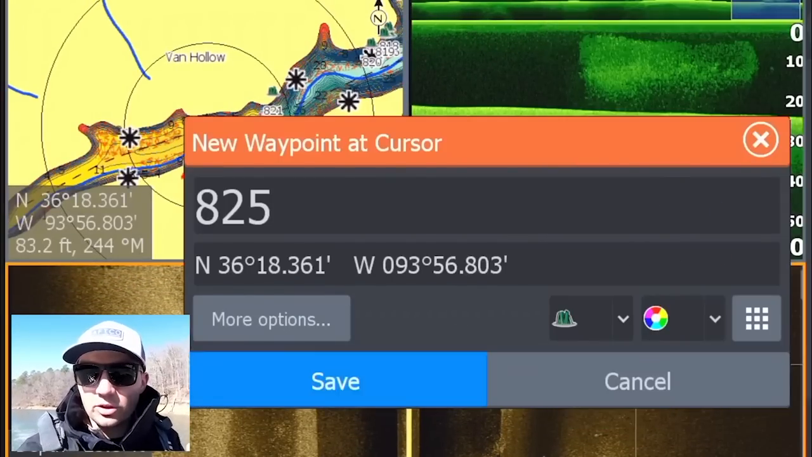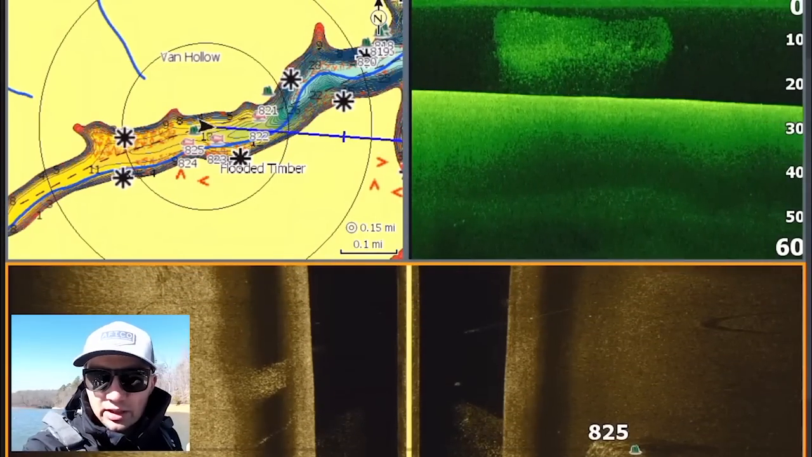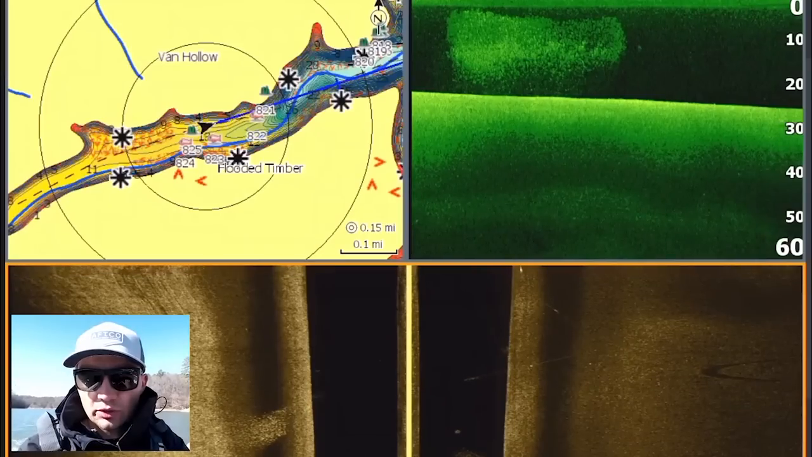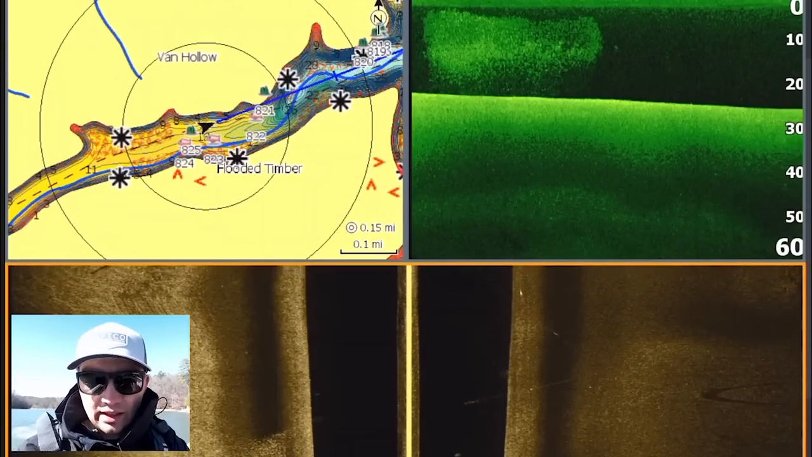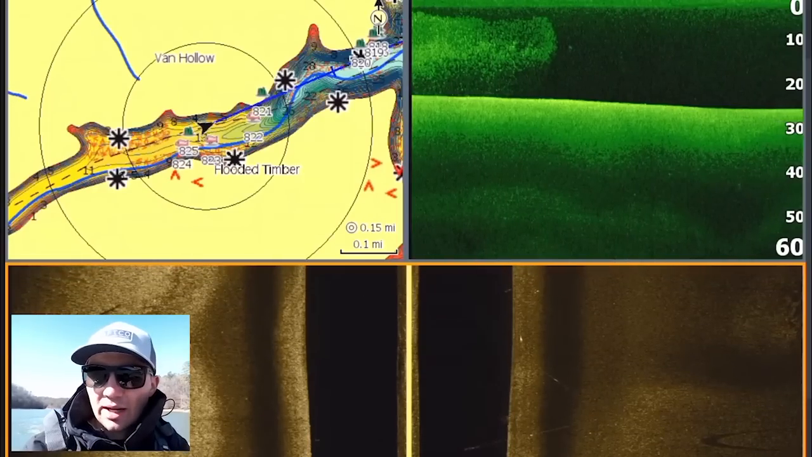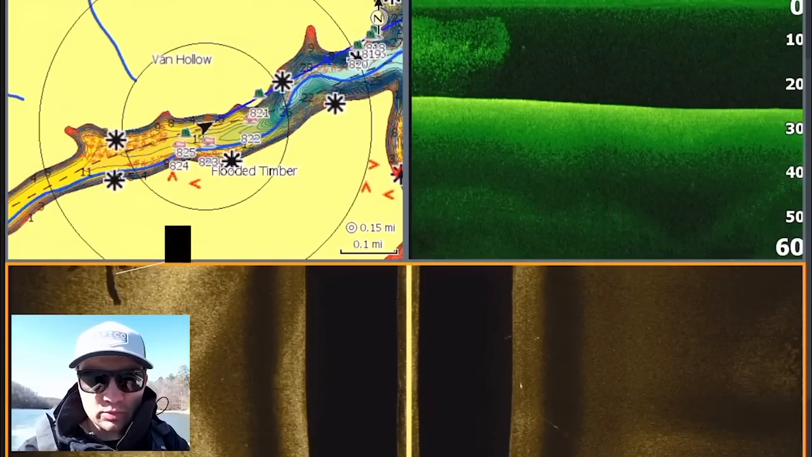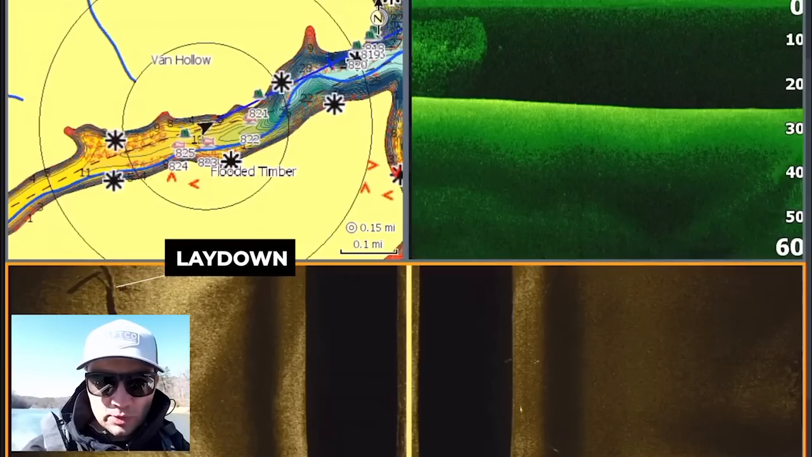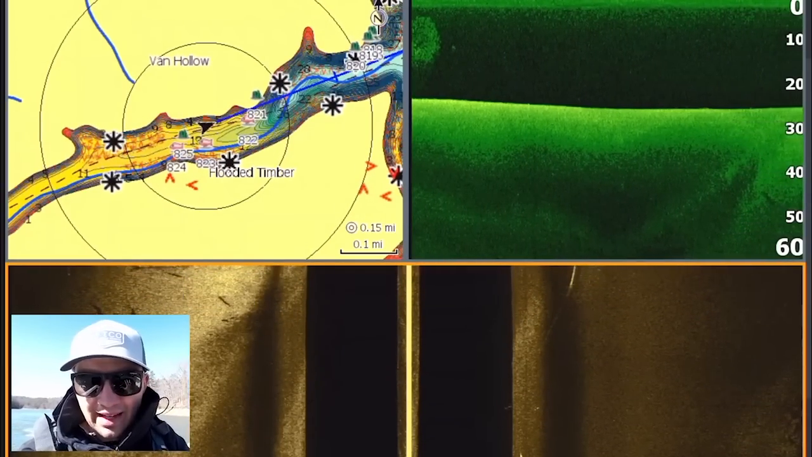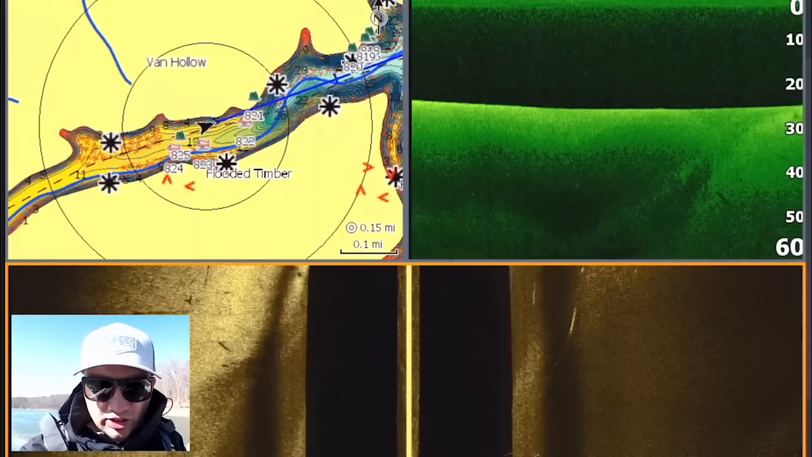But basically what I'm gonna do is just kind of move around this area, looking with my Livescope now and seeing what I can see in terms of what the fish are doing, if I can find any individual fish, or if I can find some good cover that bass might be sitting around to ambush these bait fish, like the brush pile I just marked. There's also another little log or brush pile off on the left side of the boat here that looks pretty interesting. Not probably deep enough to hold fish, but I'm gonna mark it anyways and just go look at it.